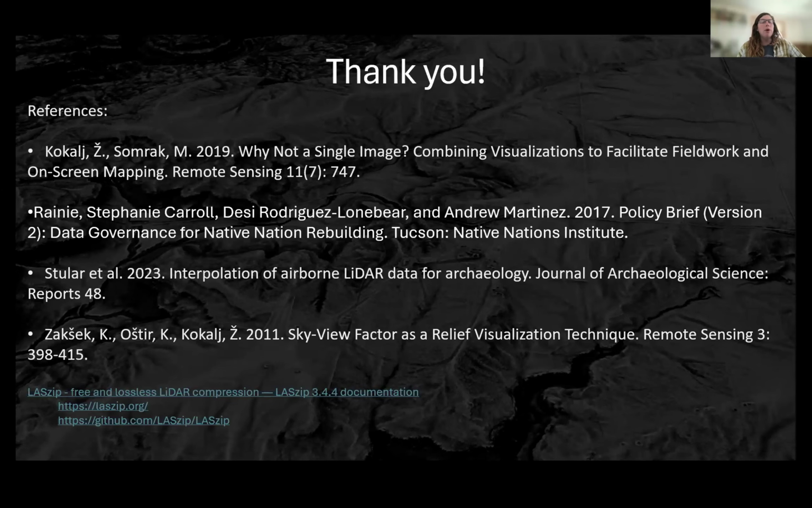And that's, I think, part of the conversation regarding data governance: these are ancestral lands. All of this data that we are working with is indigenous data. Even though the LiDAR itself was collected by a federal agency, ultimately the data, the ancestral places and the land itself are all native.